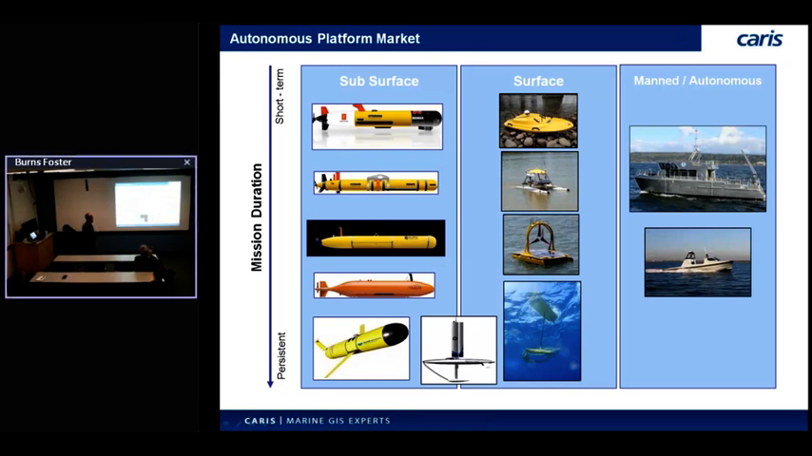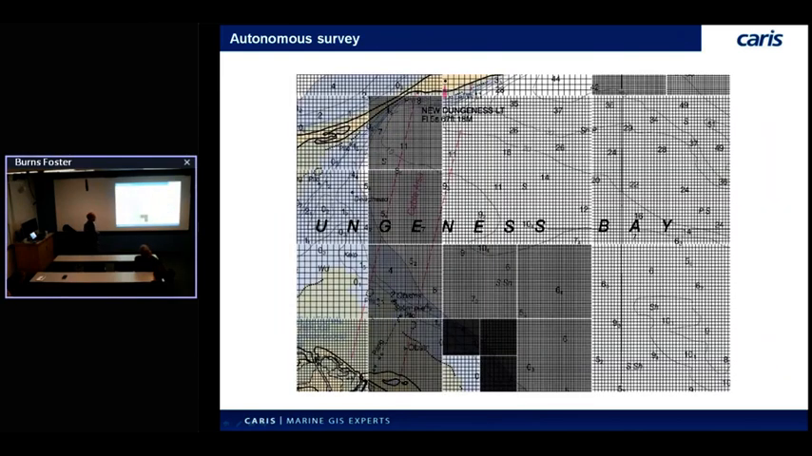So I want to tie this back in a bit to variable resolution and this pie in the sky idea we've been thinking about a little bit.